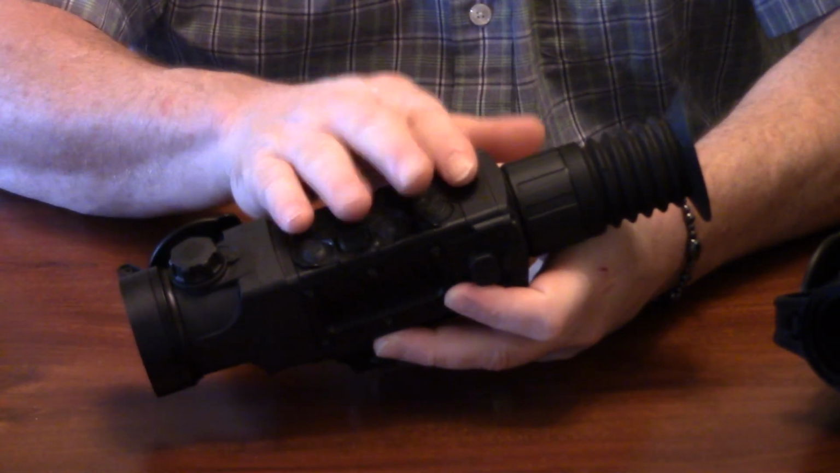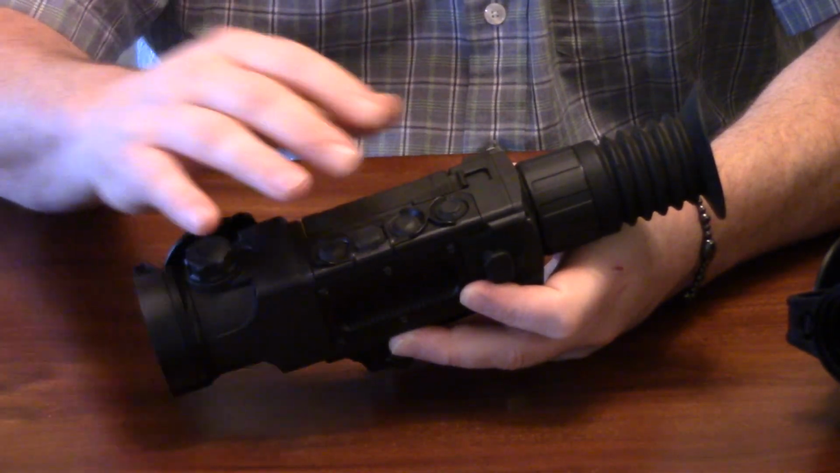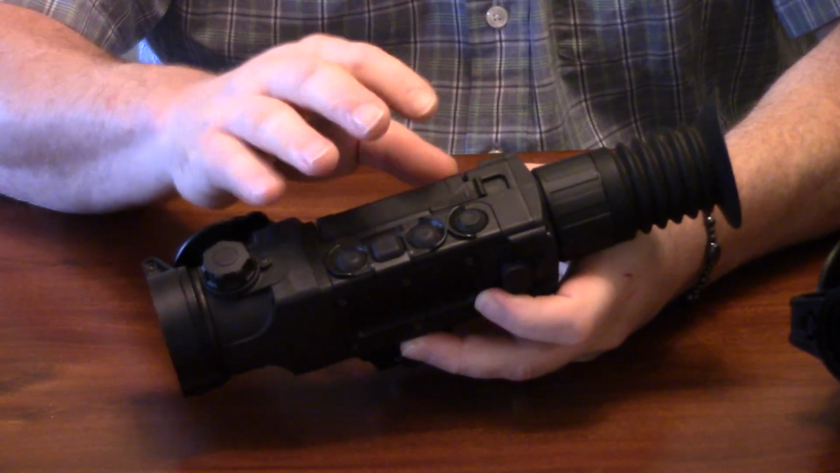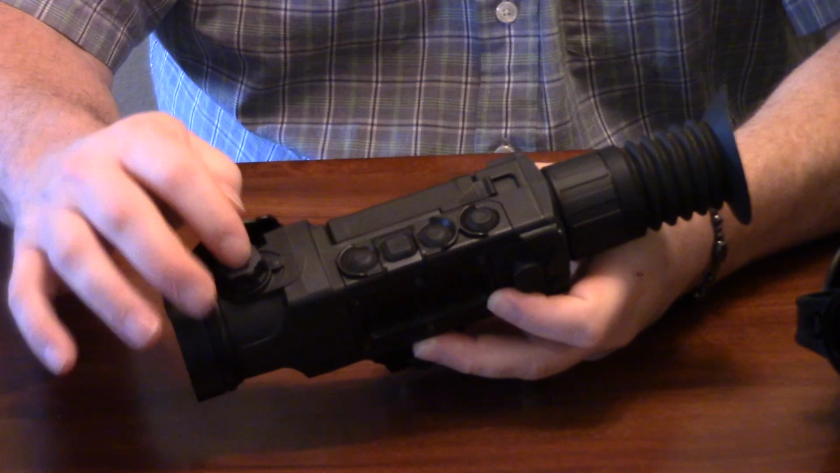I found the layout of the unit and the functionality of all the buttons and everything to be very deliberate, purposeful, and make a lot of sense to the average hunter. Let's start with the focus.